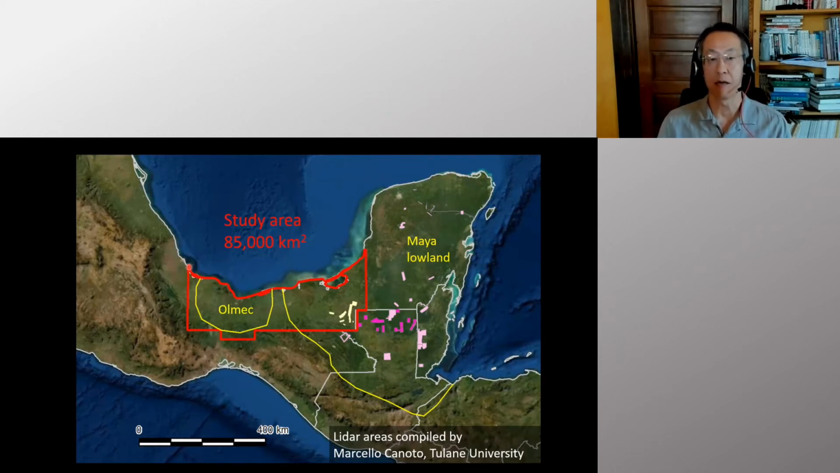But again, this is a low resolution LiDAR, so we are actually missing lots of things. But at the same time, this gives us a major advantage of this wide coverage, and you can find many sites. So previous LiDAR focused on single sites or a single region, but with this coverage, we can really do a truly interregional study. In this case, covering part of the Maya lowlands and almost the entire Gulf Coast, the Olmec heartland.